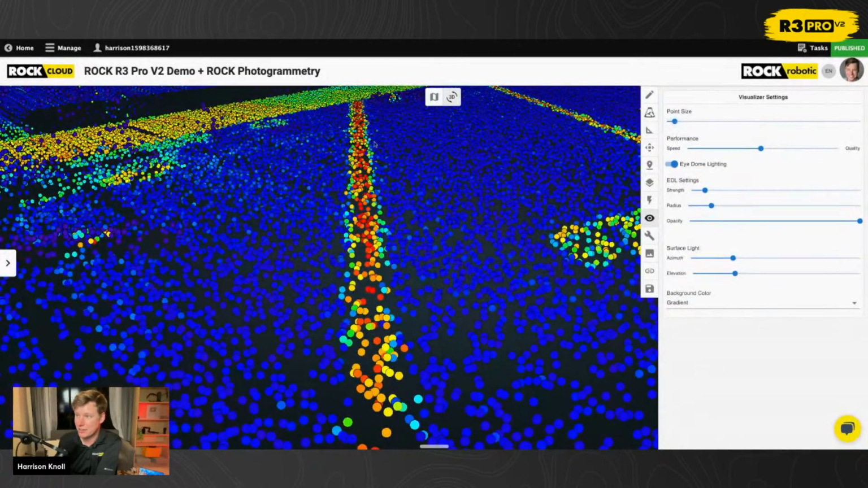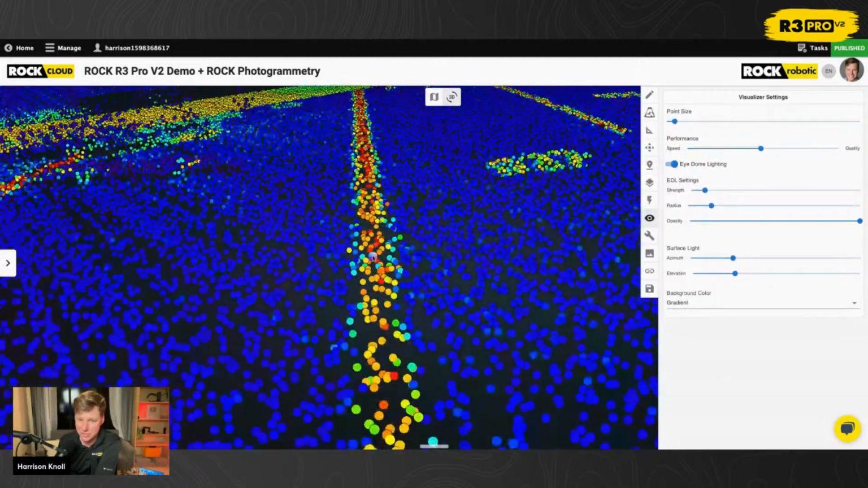So we've got red, green, blue. What's happening here is that those green dots are whenever the laser beam is half on the paint striping and half on the black surface. So what I'm highlighting is how accurate the actual edges of things are. Now when you do the calibration of the camera in ROCK Desktop, you can really easily see the edges of things.